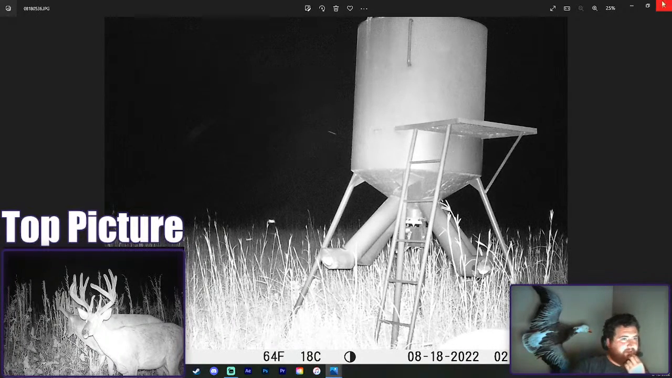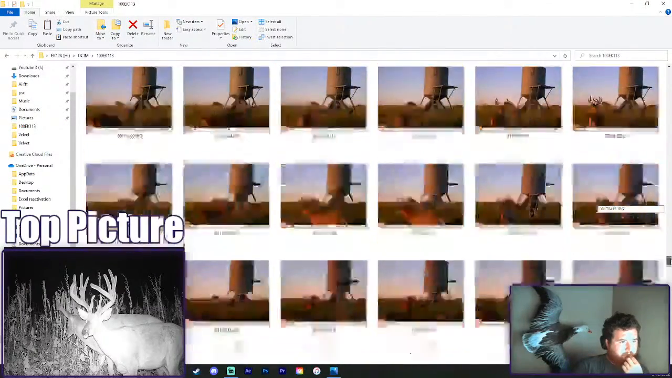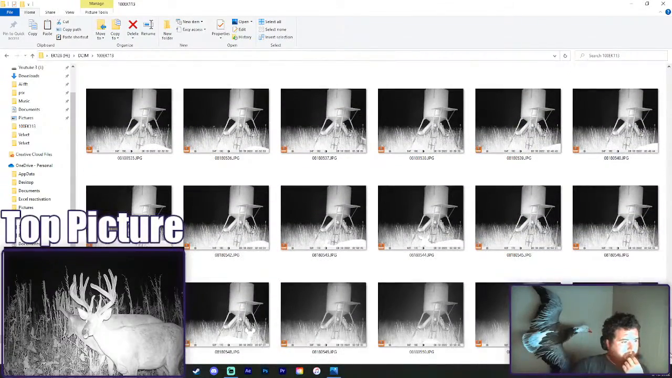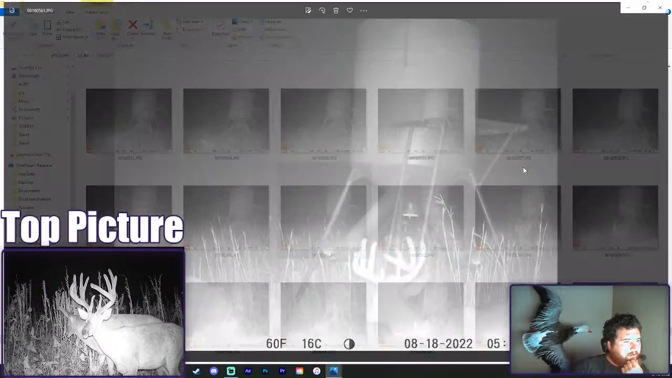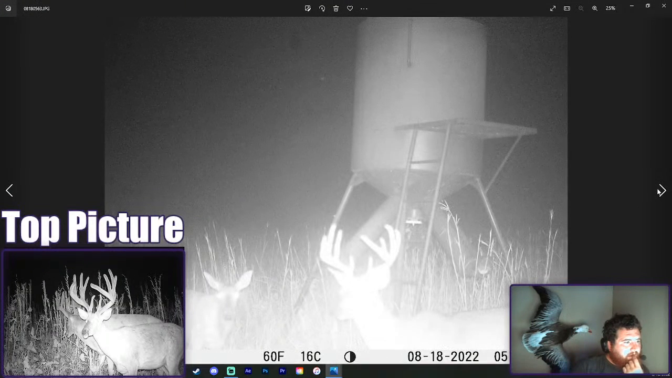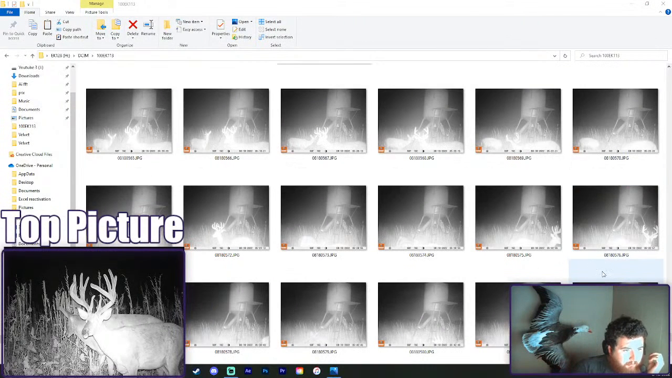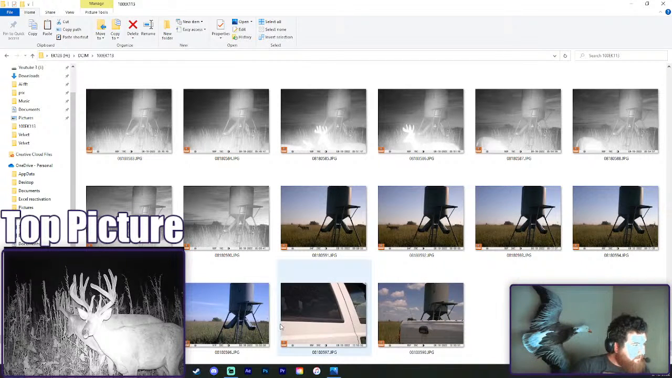Okay, what are we at? 5:30. Let's just kind of go through these and see if there's anything. Actually, is this a new buck? I think that might be another new young buck. Actually, I'll save this picture. I was gonna say nothing too exciting, but that was actually a pretty good chip.